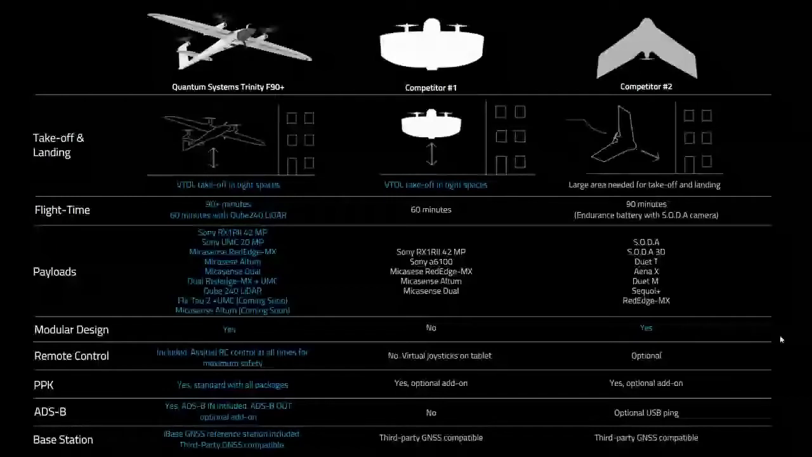PPK does come completely standard with the Trinity at no extra cost. And then ADS-B, so the Trinity comes standard with ADS-B in included, whereas ADS-B out is also an optional add-on that can be configured from the manufacturer. So you have lots of ability to customize your drone how you see fit. And then lastly, for a base station, Quantum Systems includes the iBase GNSS reference station with the Trinity F90 Plus, but you can still third-party process it with any GNSS base stations as well.